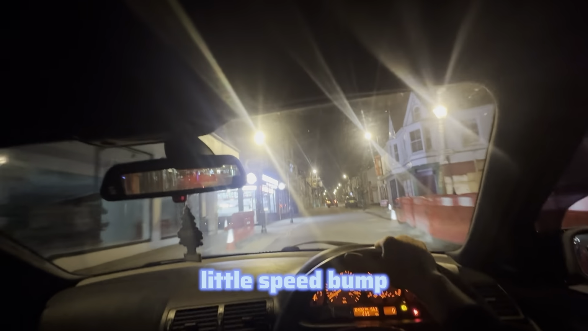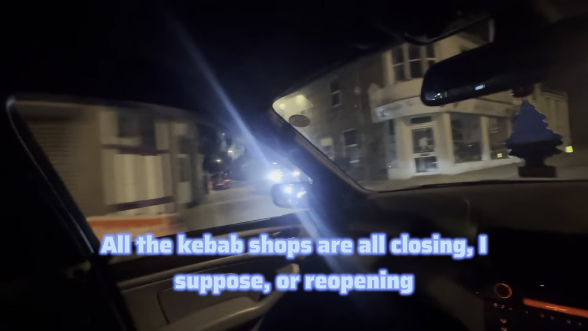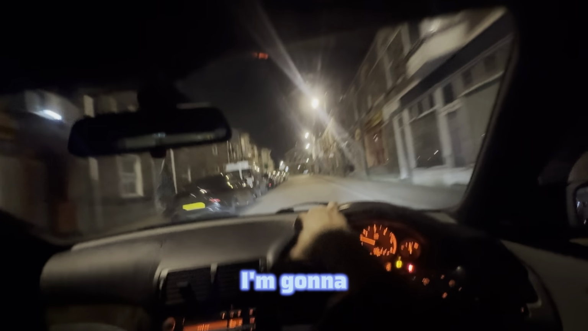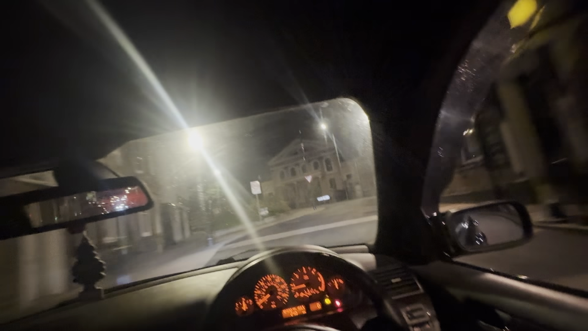Sounds so good, little speed bump. It's 20 per hour. Oh, it's 20. I just love the turbo sounds and everything. All the kebab shops are all closing, I suppose, or reopening. Well, he wasn't going to stop. Ouch! I just bottomed out. I guess a 30. Another speed bump.